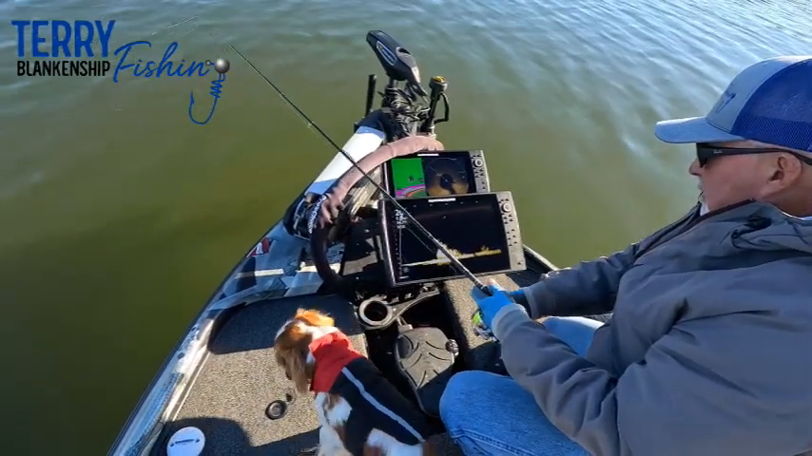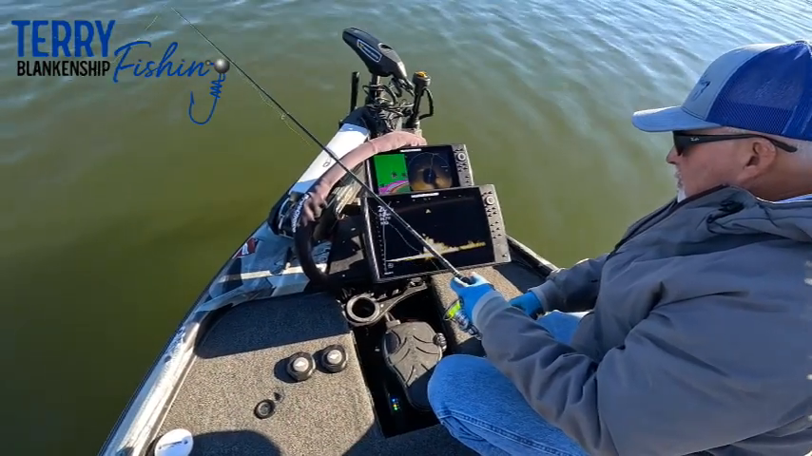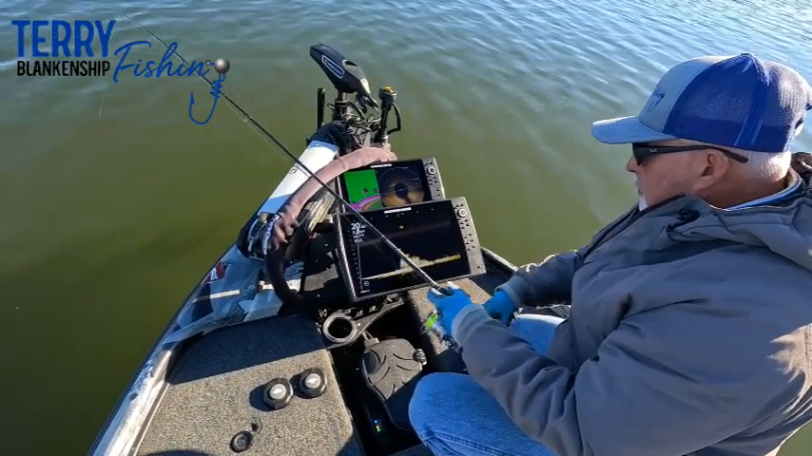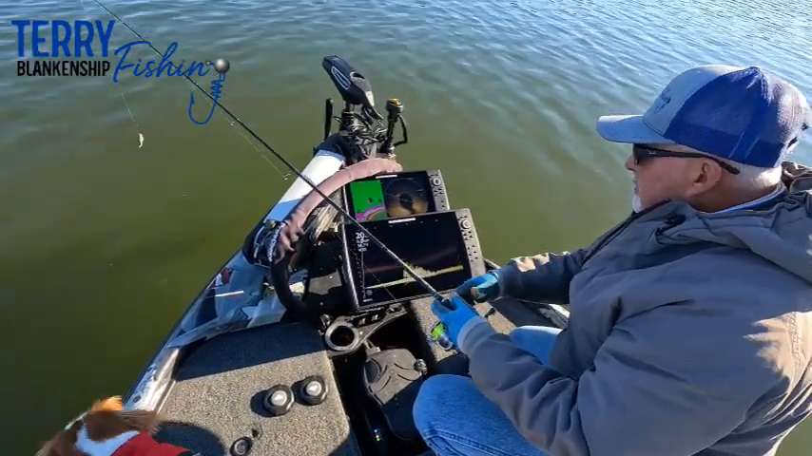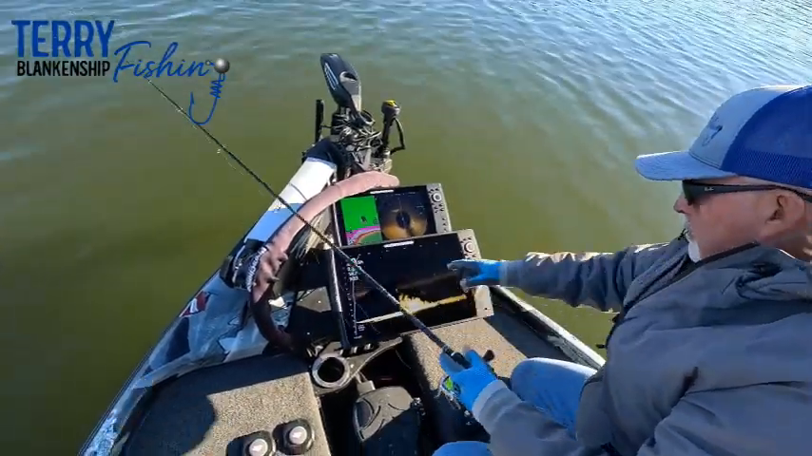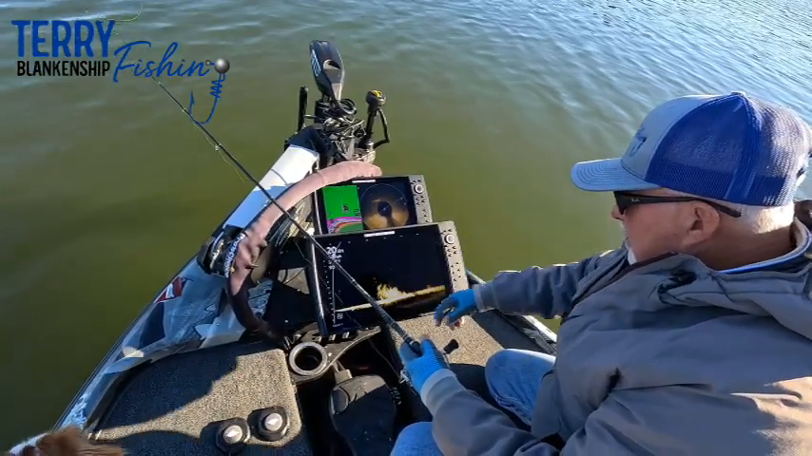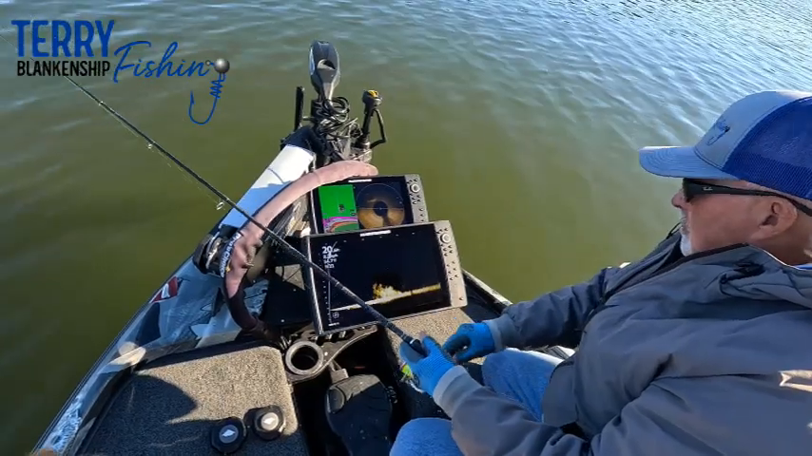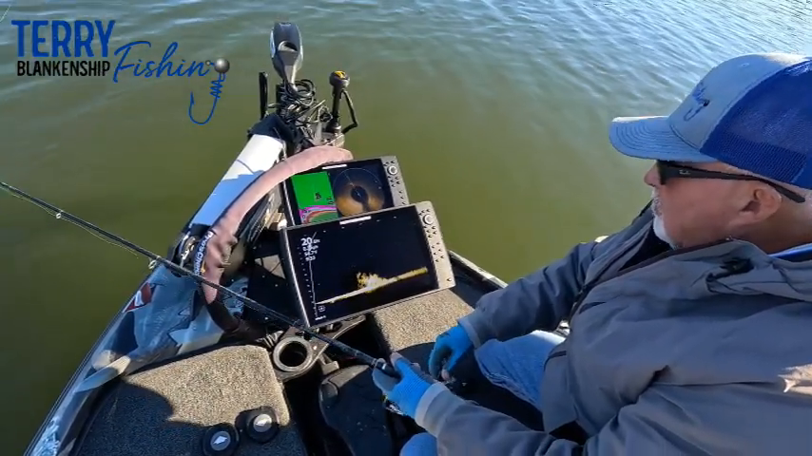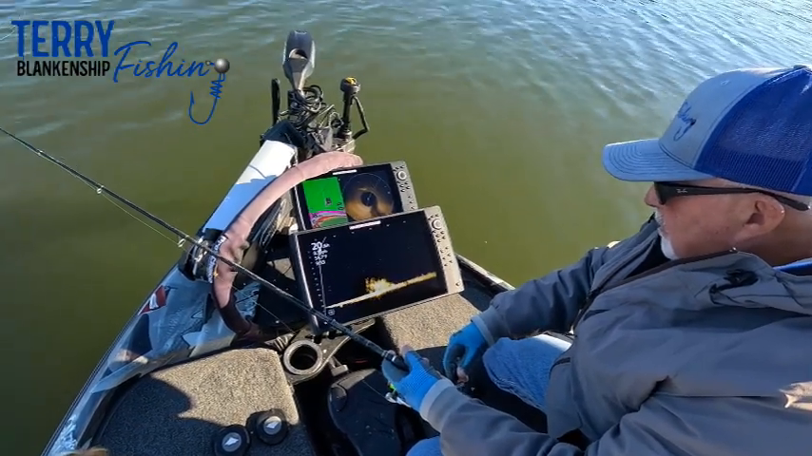There's my jig going down. I'm still a little ways from it. Gotta try it again. It takes a little bit to get everything just dead lined up. There's my jig hit the water at 40 feet. Now you can see it coming down. Till the boat gets settled down, it may take a little bit.